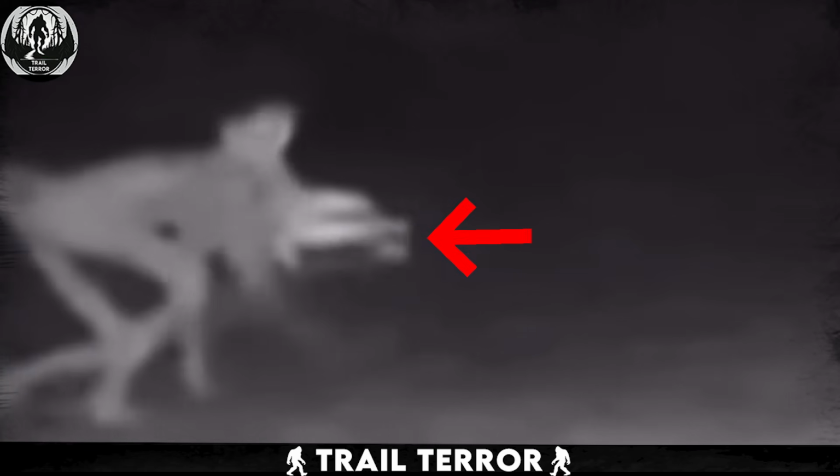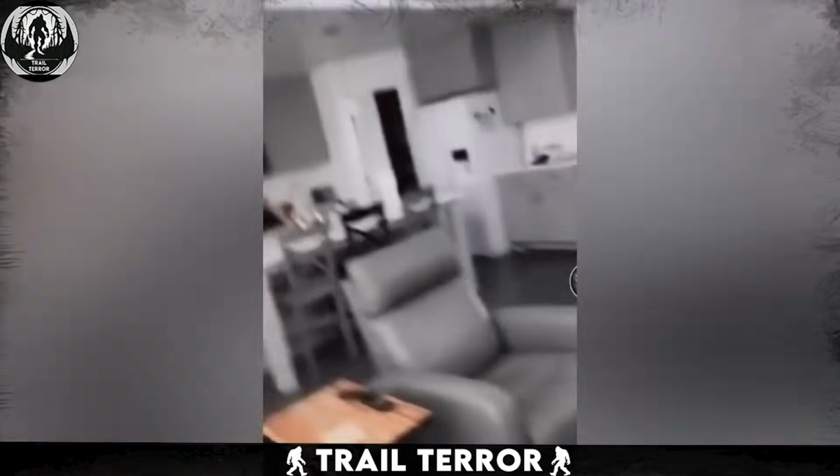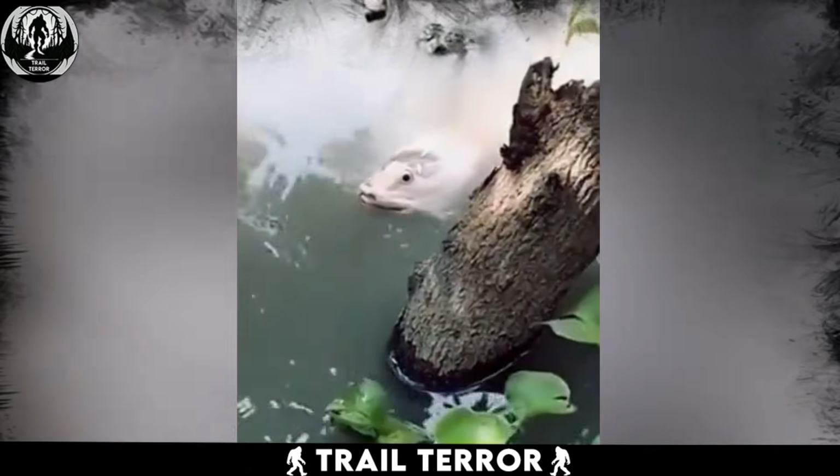From strange cryptids spotted on a trail camera in the middle of a forest, Bigfoot sightings and natural disasters, to ghosts haunting a family in their home. These are a few of the things we will look at, so stick to the end.